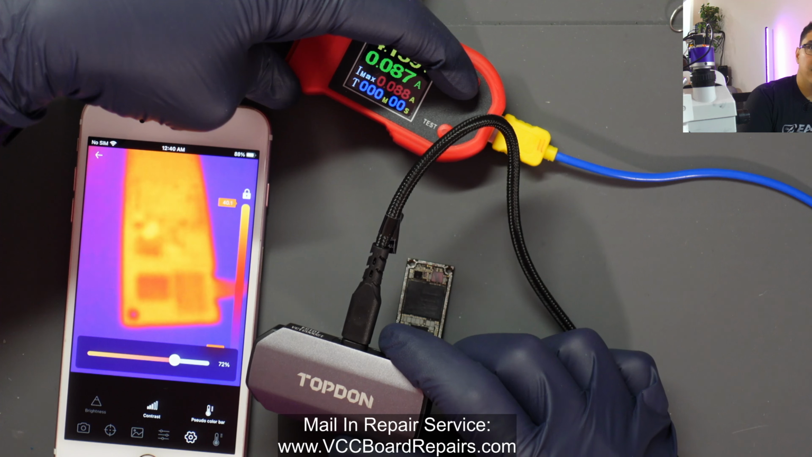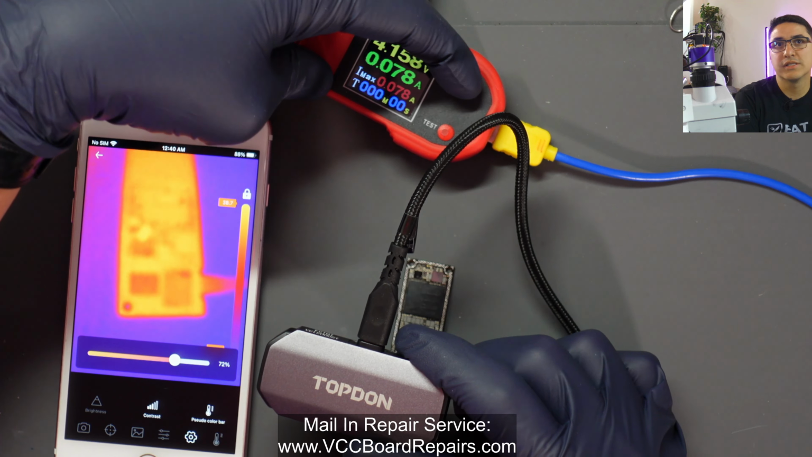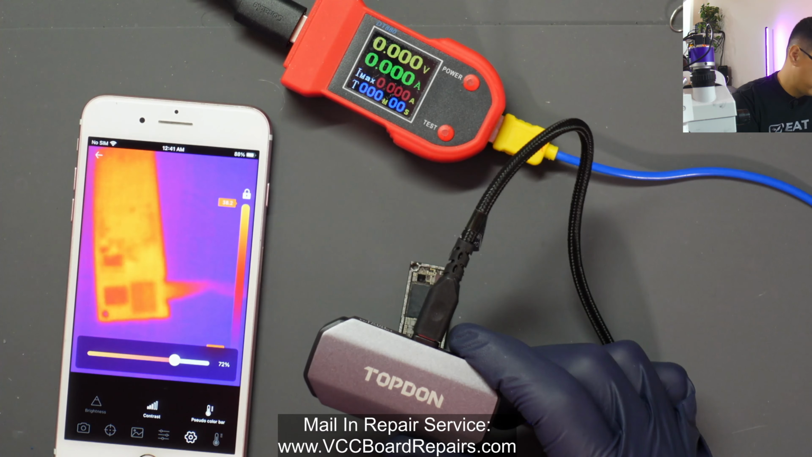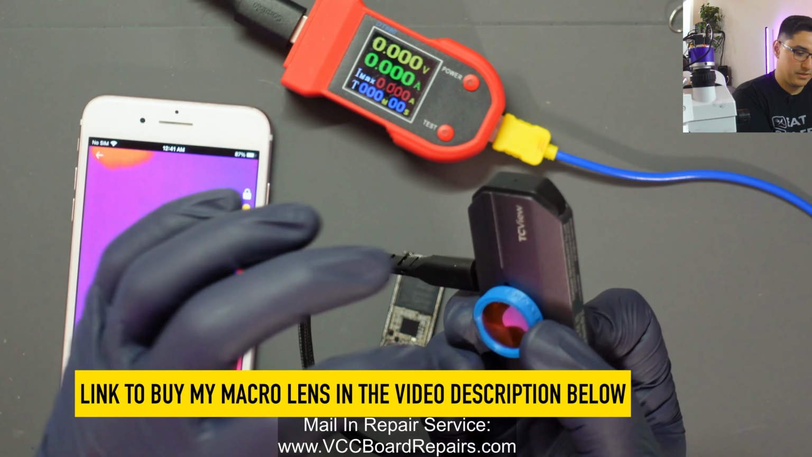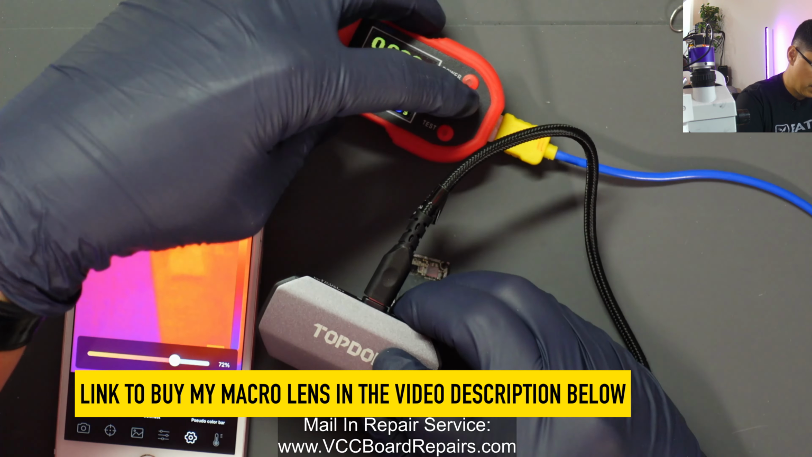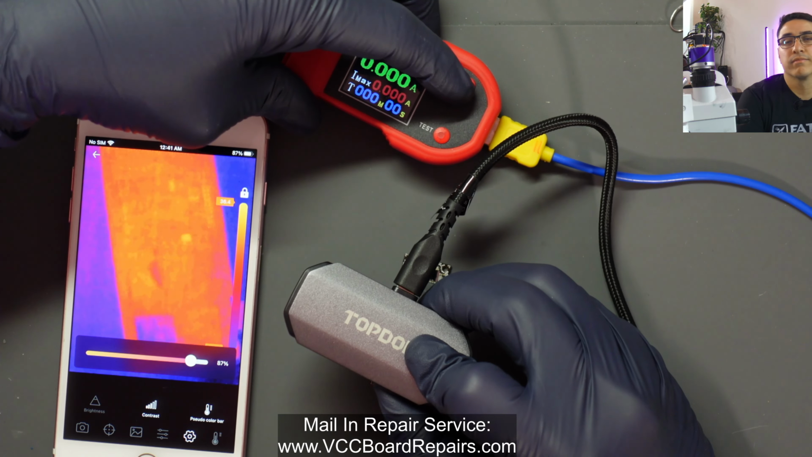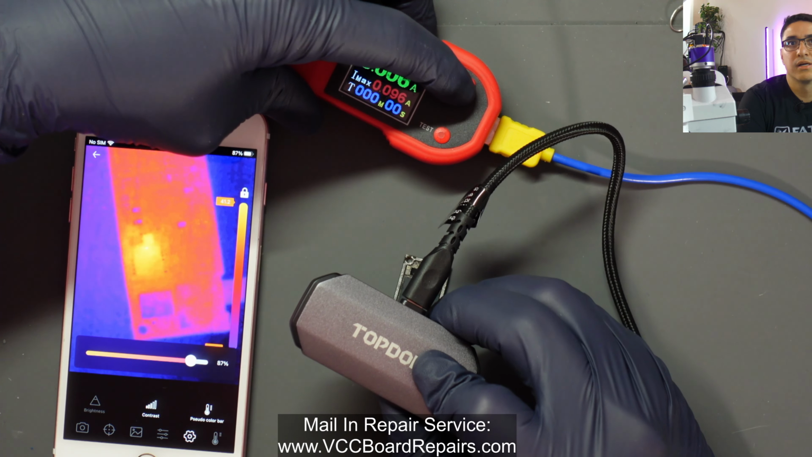Can you guys see that on the board? So it's a little hard to see. Now I wonder if attaching my macro lens might make a difference. Give me 1 second. Let me give that a try. All right, so I'm basically holding my macro lens over the TCView camera lens, and if you take a look at the board here, look at that, you can actually see much clearer where the short is.